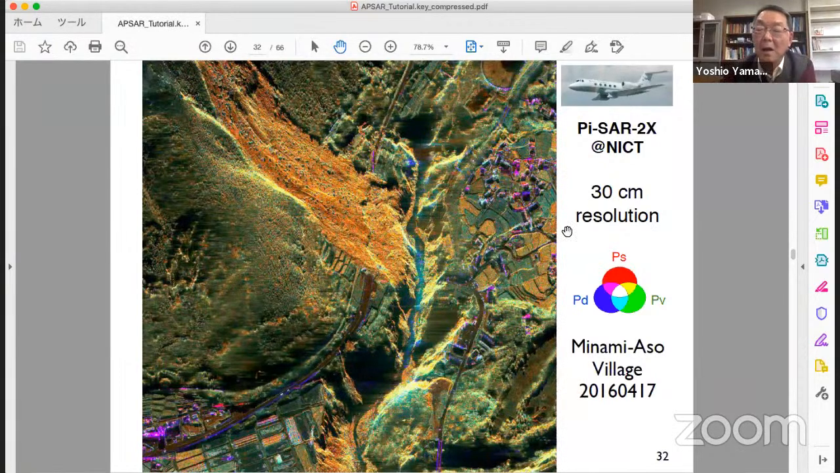Just changing the color coding, PS, PD, we can see this image. This is a river. It's amazing. I think this image is much better than the optical one. This image was taken approximately 10 kilometers above, in the upper sky.